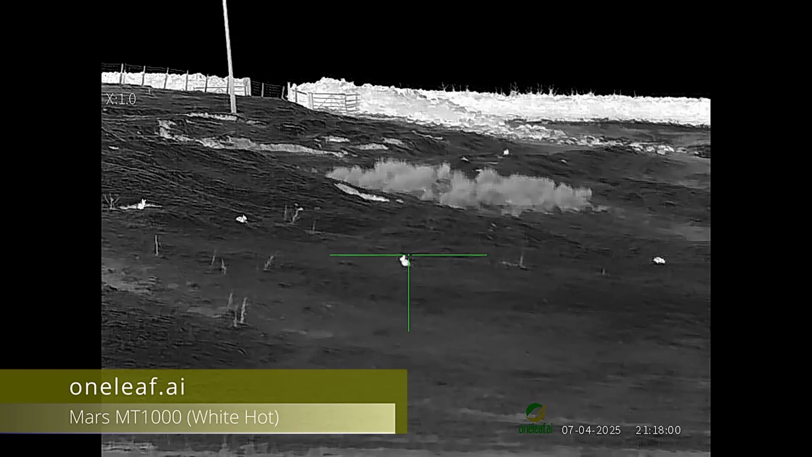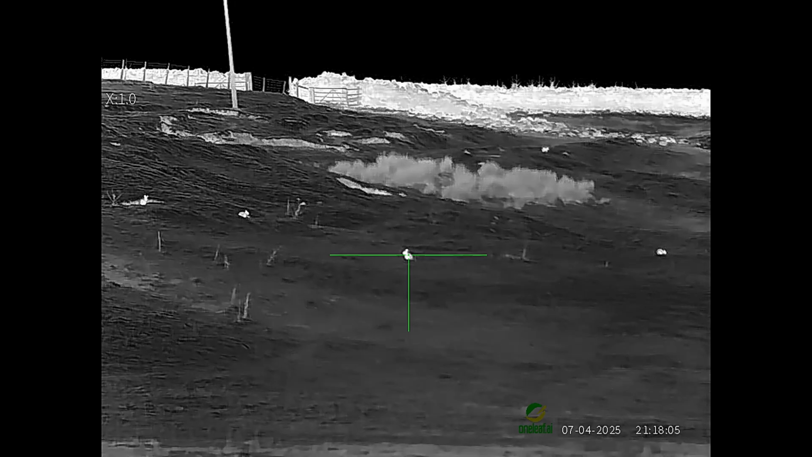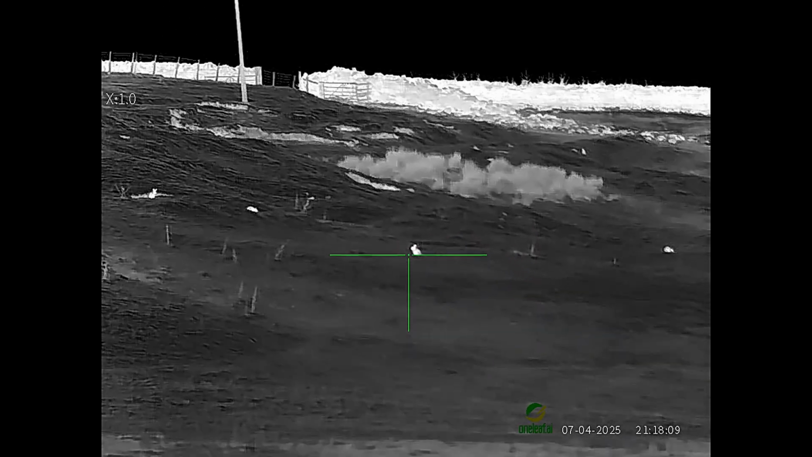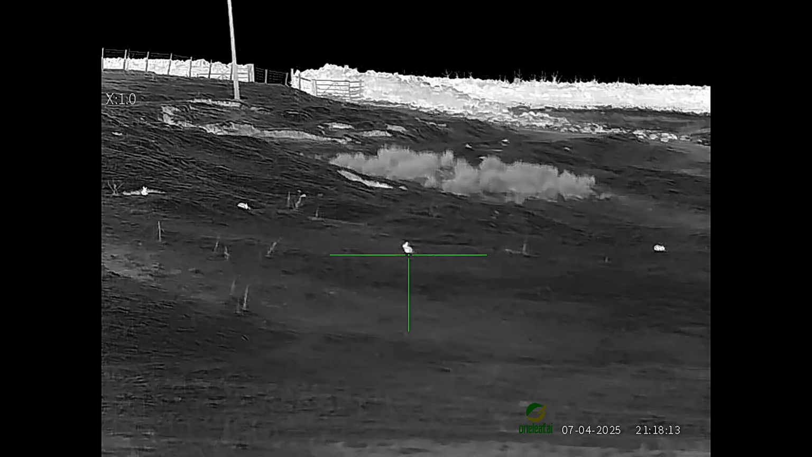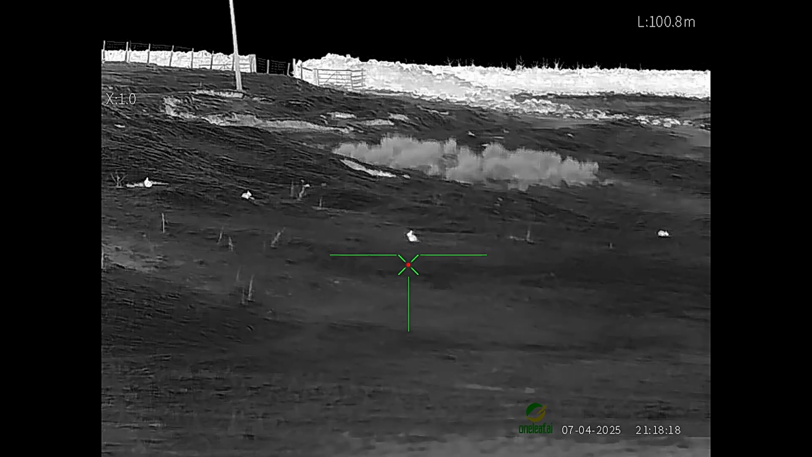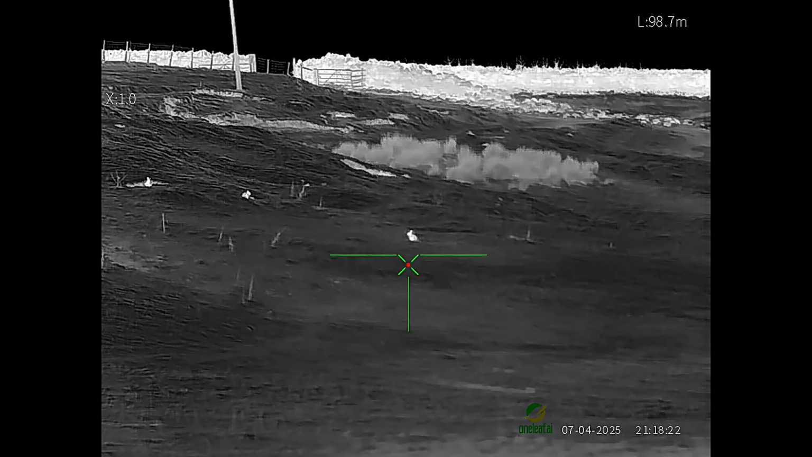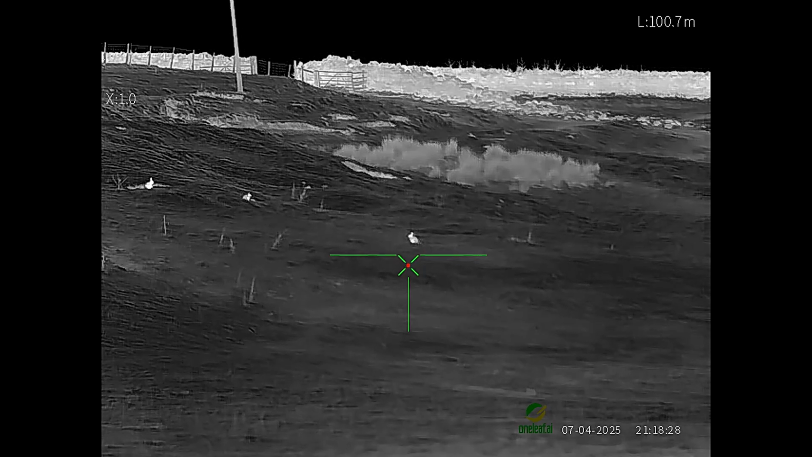Right, I've just gone onto the field, and as you can see, there's a few rabbits out. That one where the crosshairs is on is around 100 meters. So it's a good image, there's no lagging, it's quite smooth when I'm panning with it. We're in white hot palette at the moment, so while we're here, I'll run through the palettes with you, and then you can have a look at them and see if you like any of those.